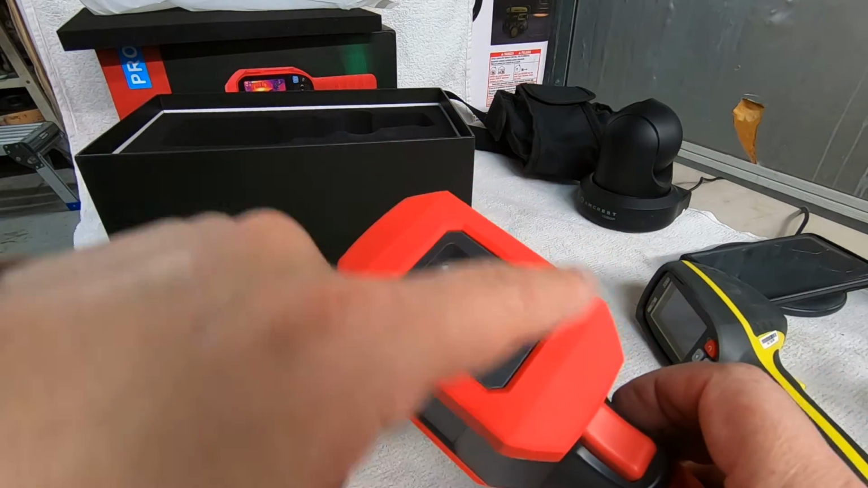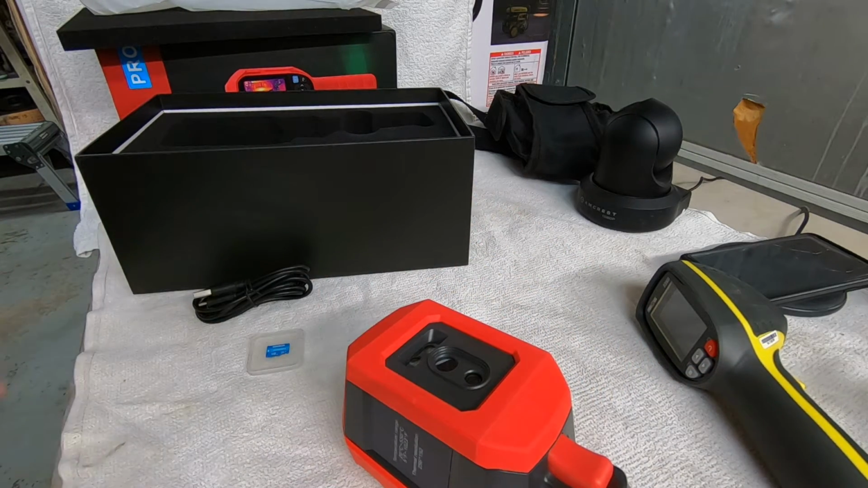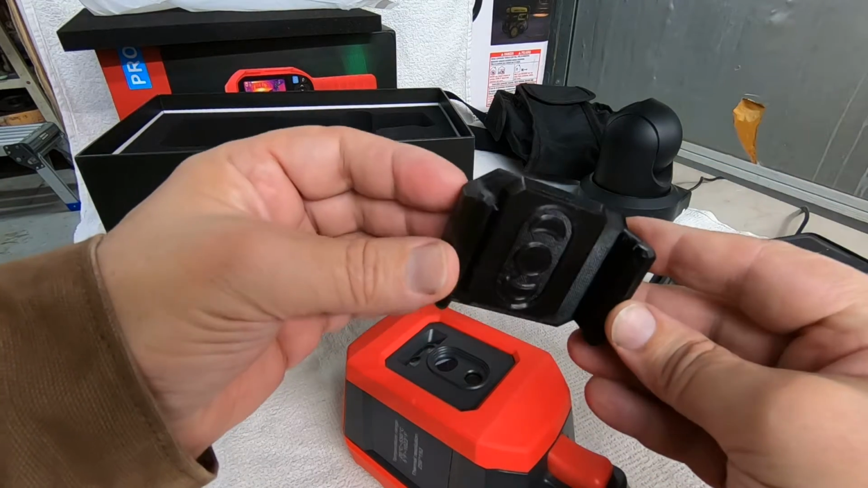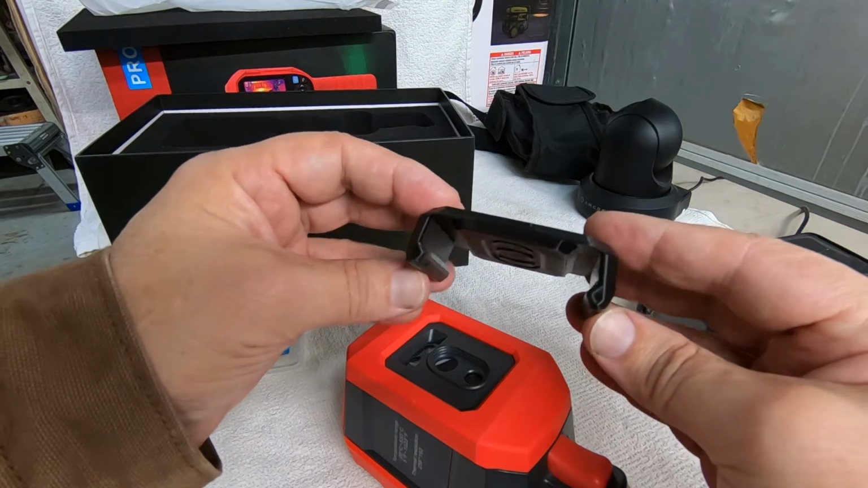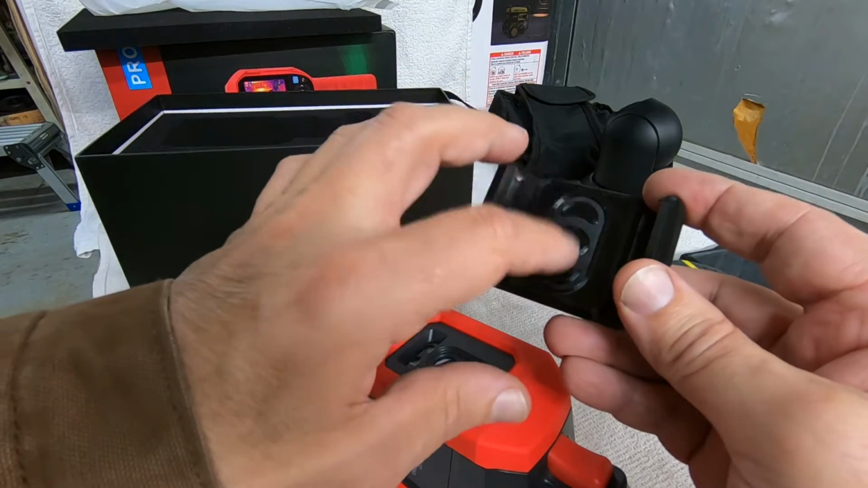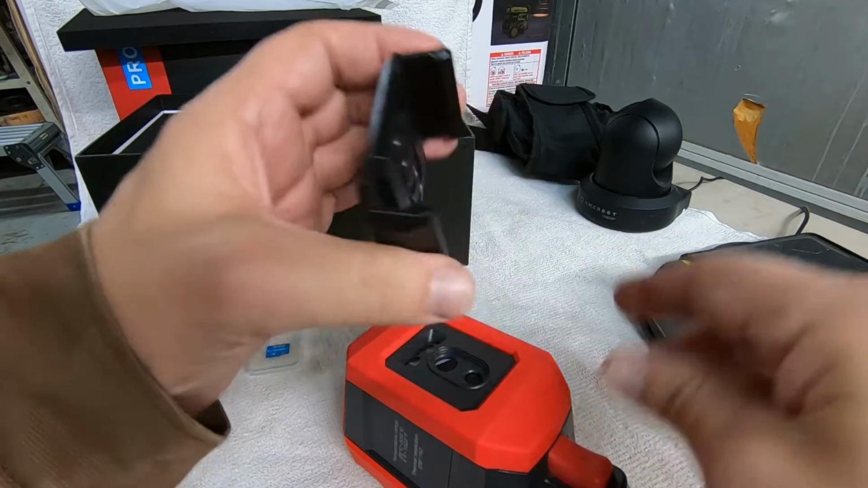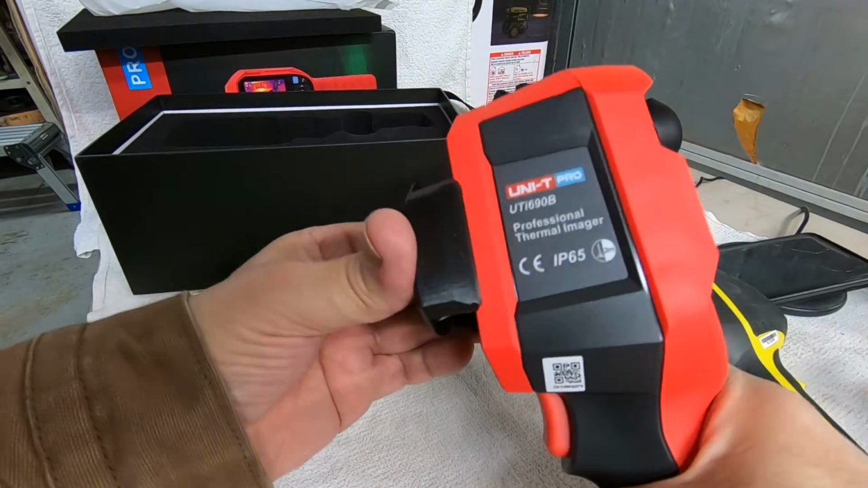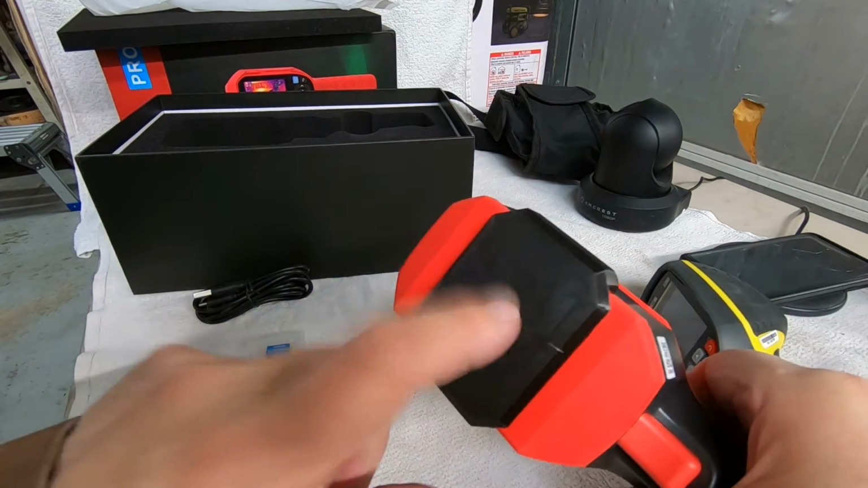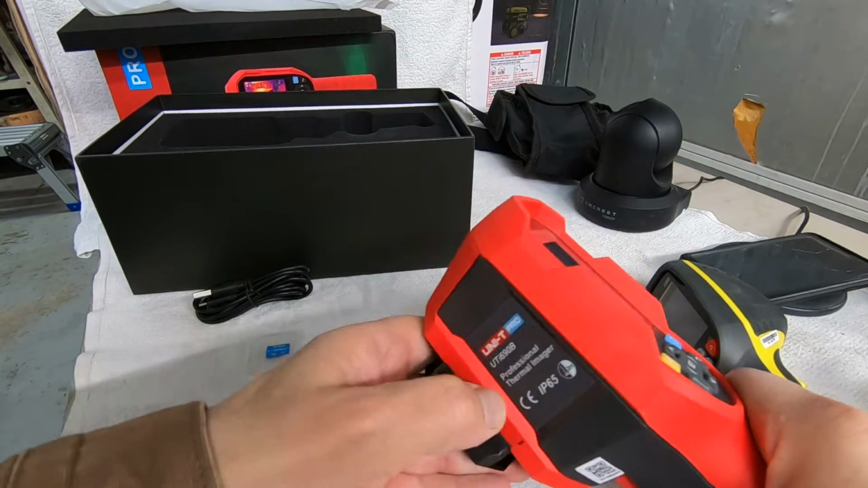Now, it does not come with any kind of a cover for the front, but if you have a 3D printer, you can download this cover that some guy made on Thingiverse. I'm going to put a link to this. If you print it with TPU filament, it does a very good job of snapping right on the front of the camera. Very well designed. I mean, it's built perfect for this camera.